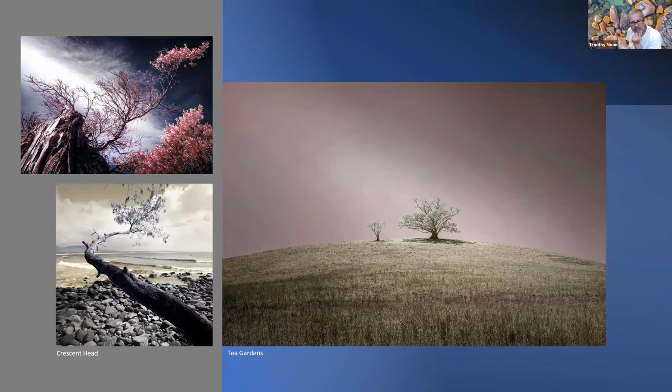So as I say, if you like the idea of having a little bit of colour, then the 590 nanometer still enables you to end up with a black and white. It's not as crisp and as sharp and as punchy as the 850, but it's pretty close, and it still enables you to have a bit of a play with the colours in the infrared whilst you're doing the processing.